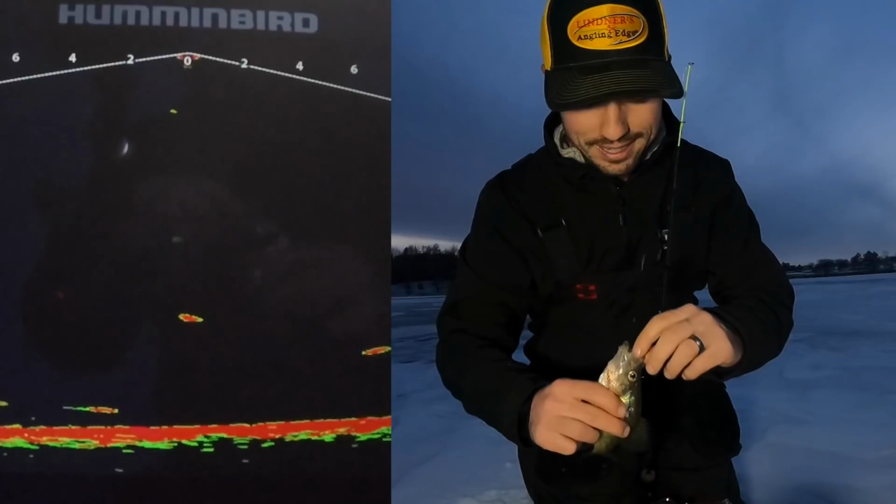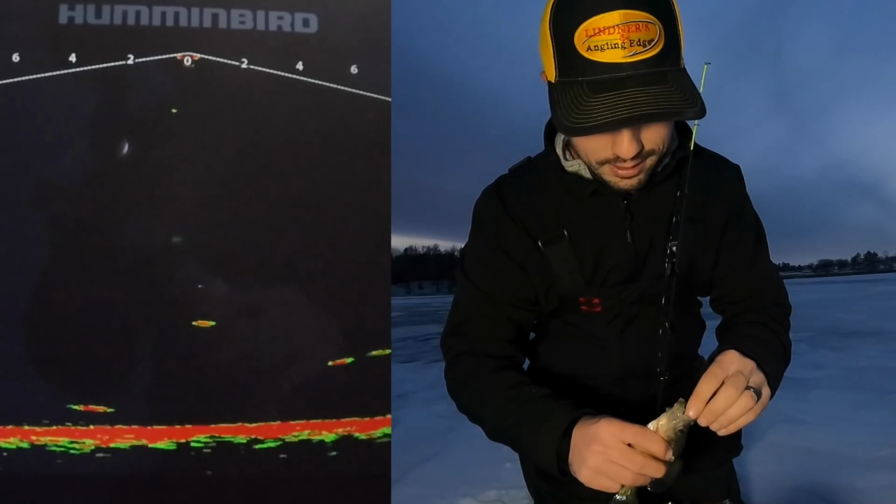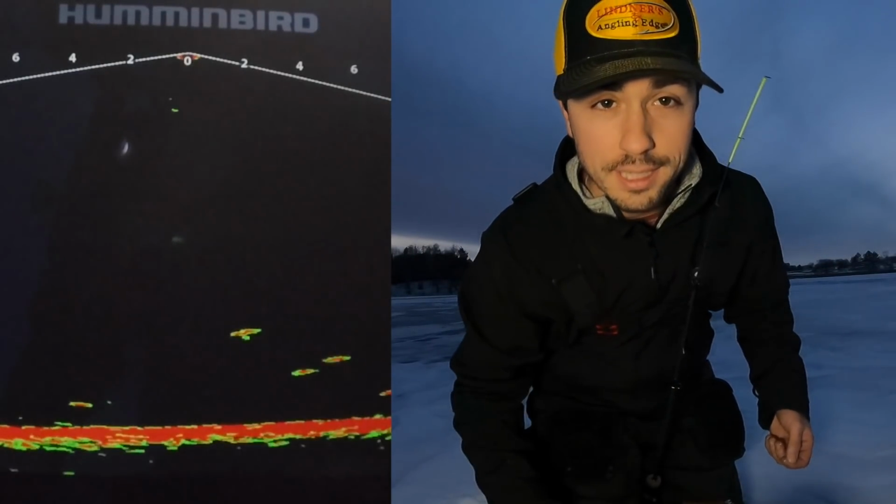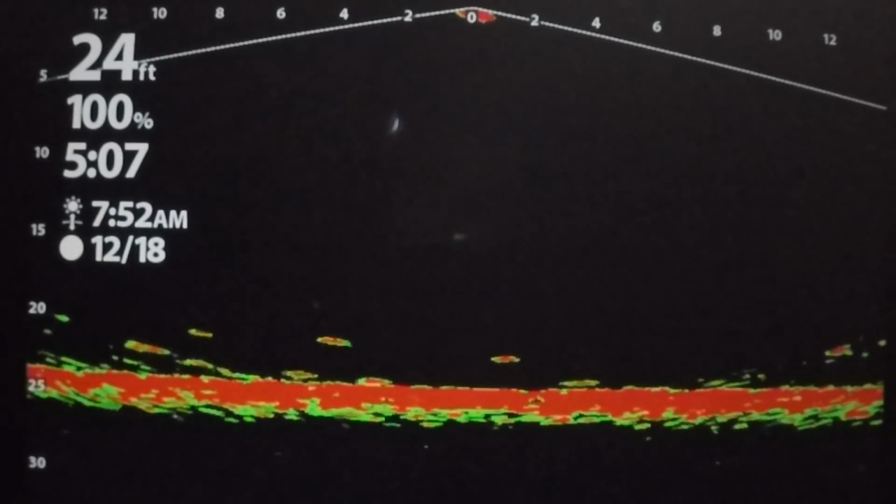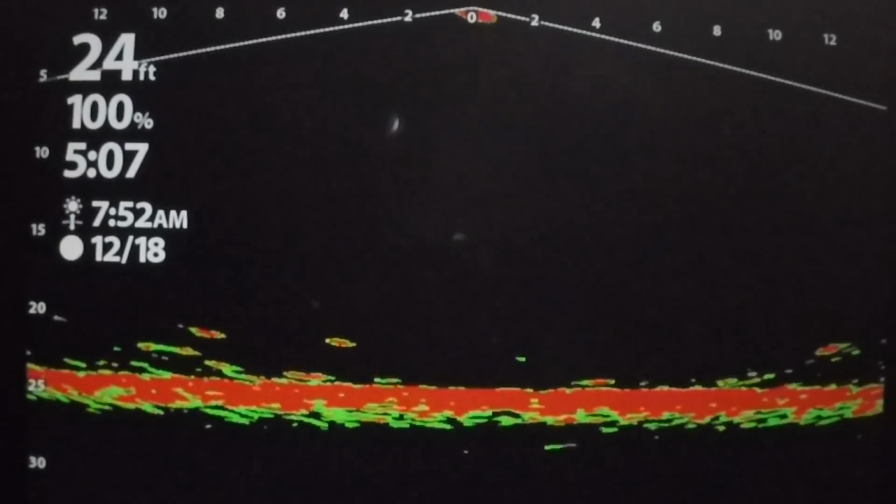Okay, not ideal. But I will stress again, the fact that barotrauma is a factor right now means that I'm gonna keep this fish, because if I release it, it's gonna end up on the bottom side of the ice, just like that first fish that I showed you. We're gonna move spots despite the fact that there's like a million crappies swimming around underneath us right now.